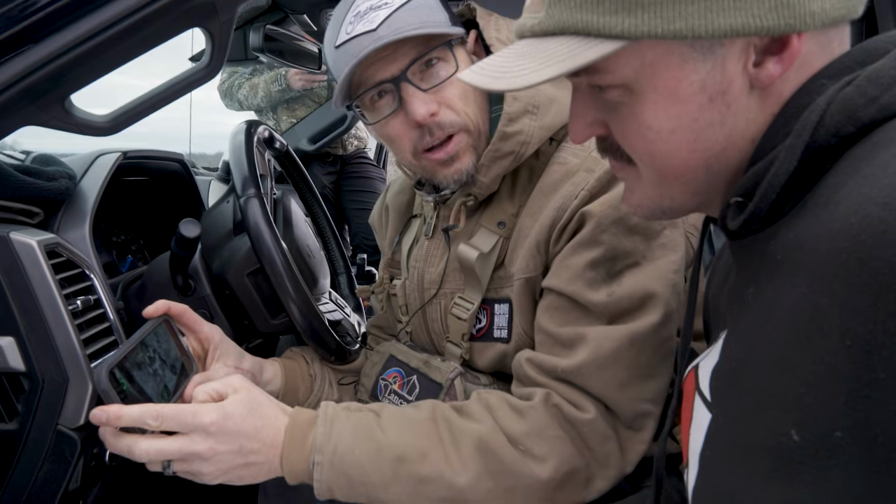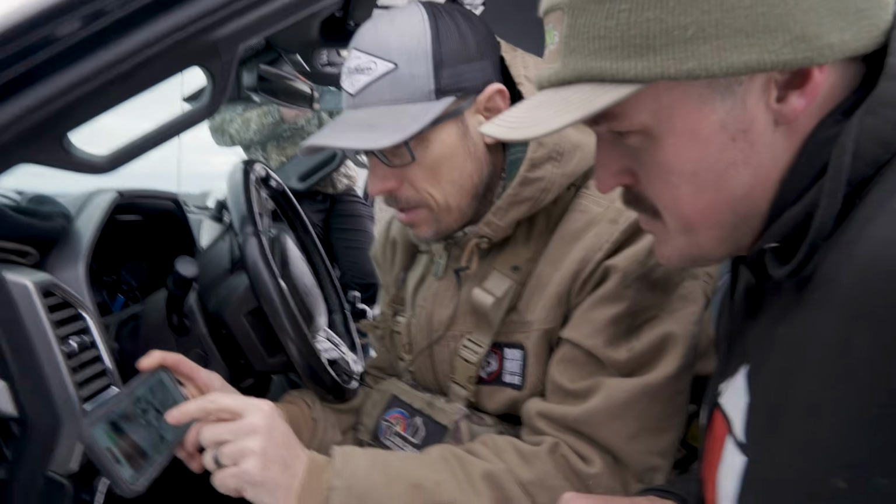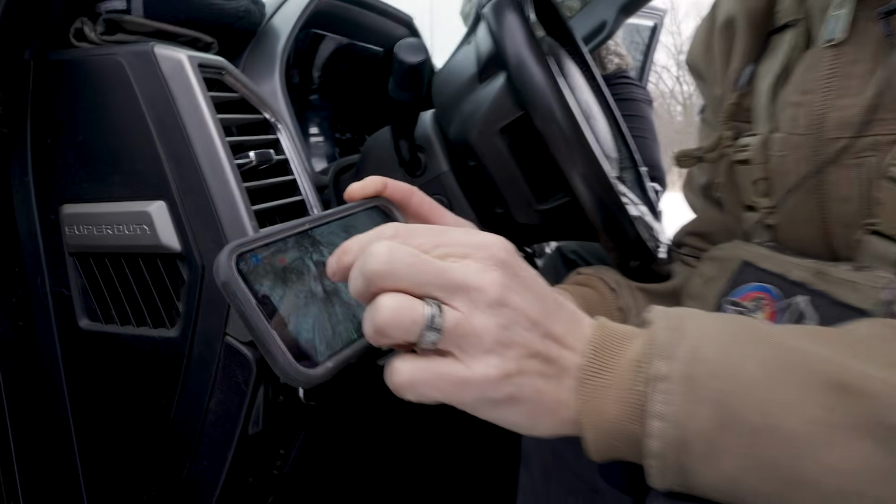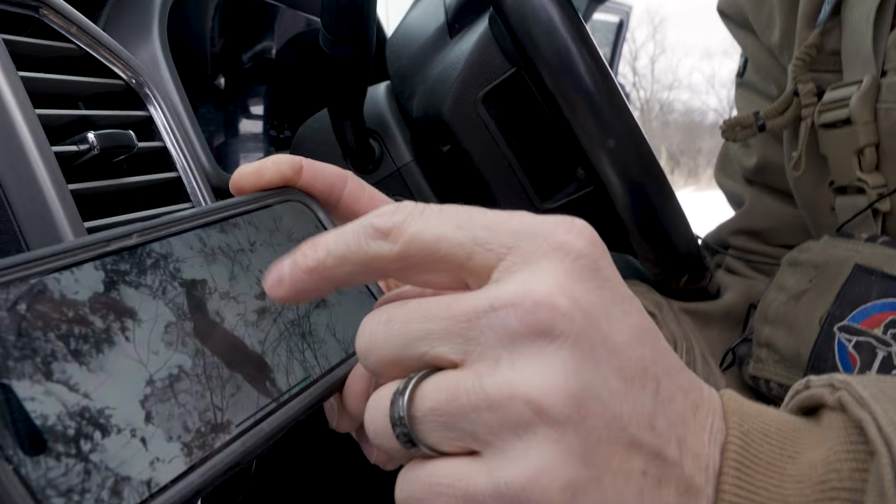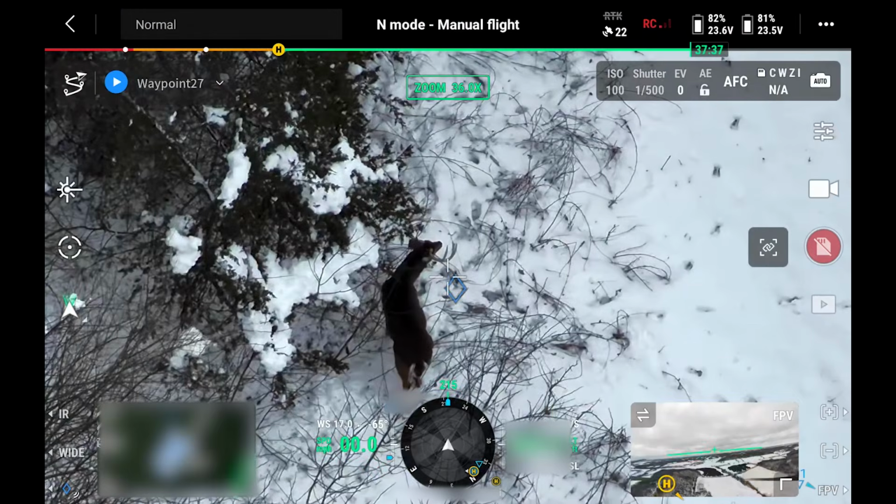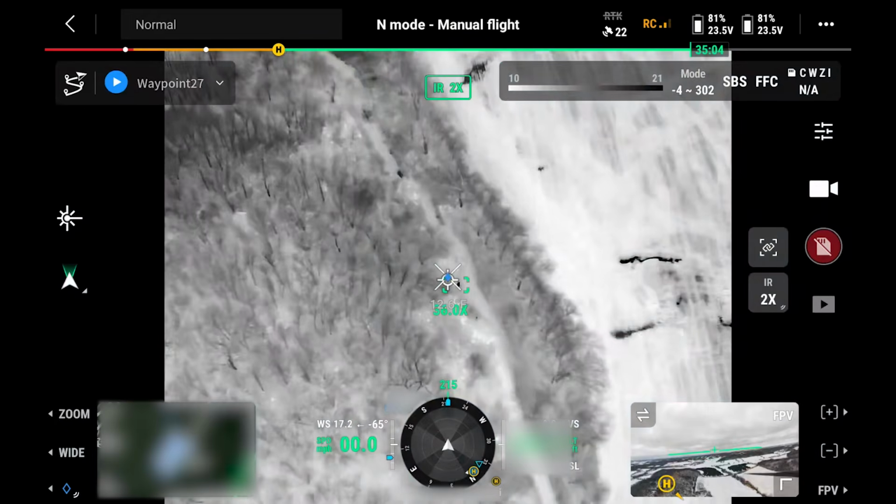I just used my phone here when they were doing the herd count. We just found this really big buck. He's still holding both of his antlers here. You can zoom in. Look at that right there. It's almost March 13th or whatever, and he's still holding both of them. That's a nice buck. He's probably a 4.5-year-old.